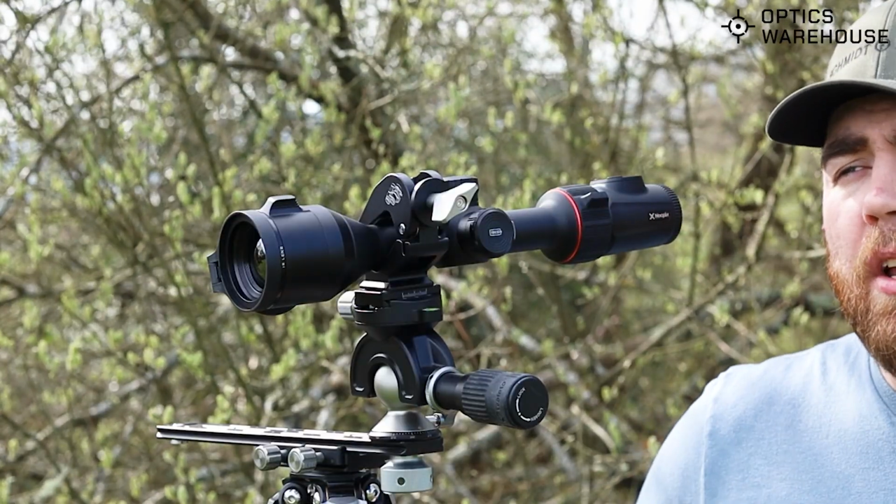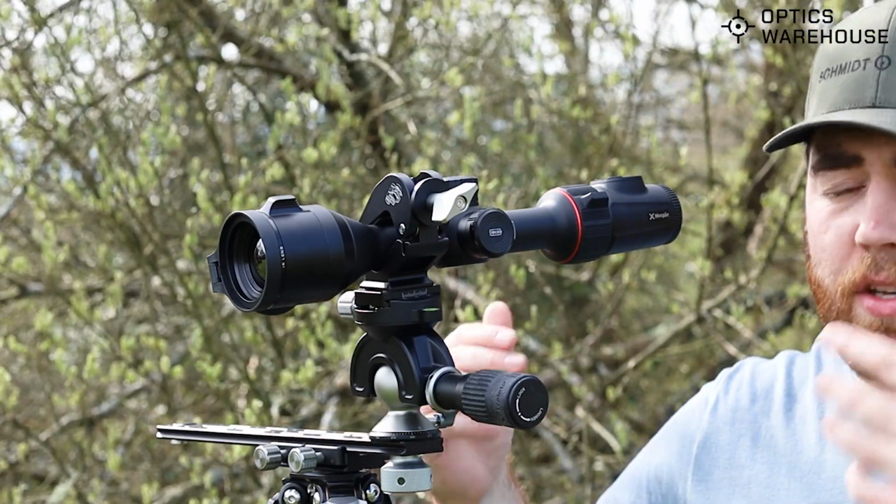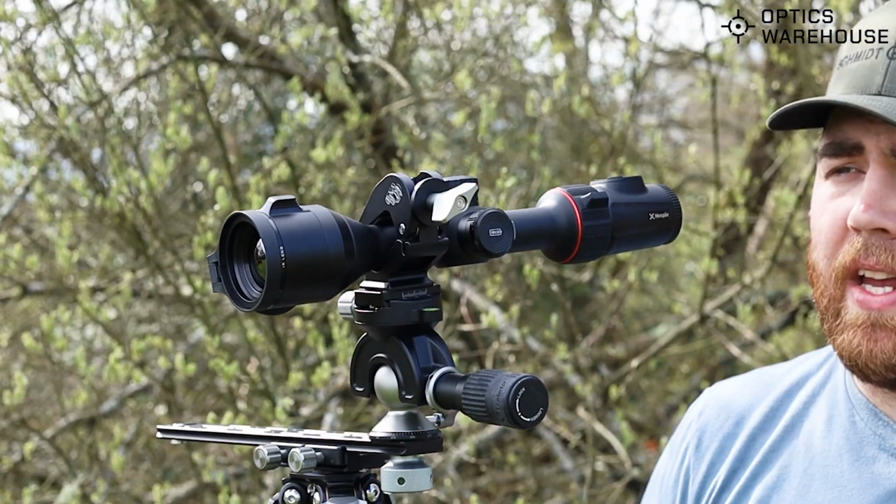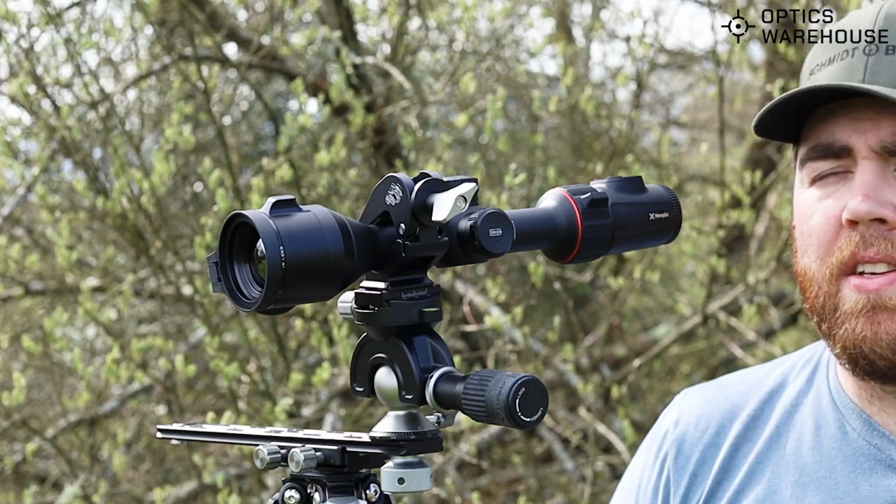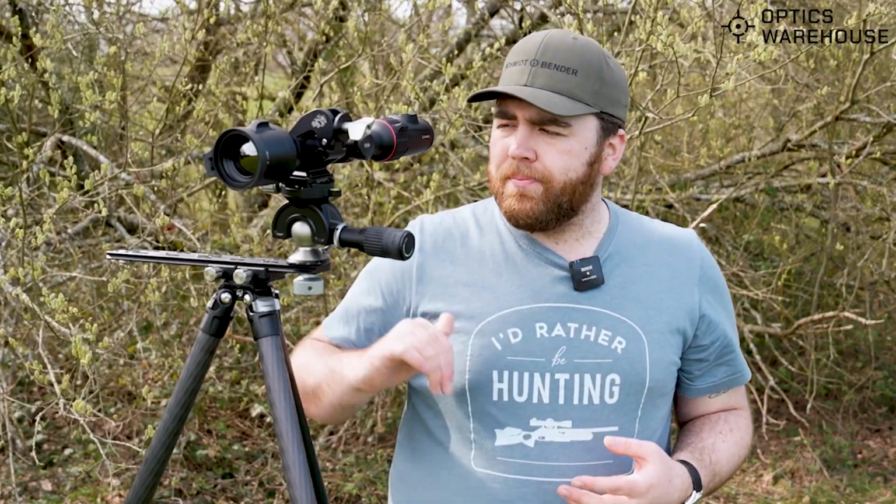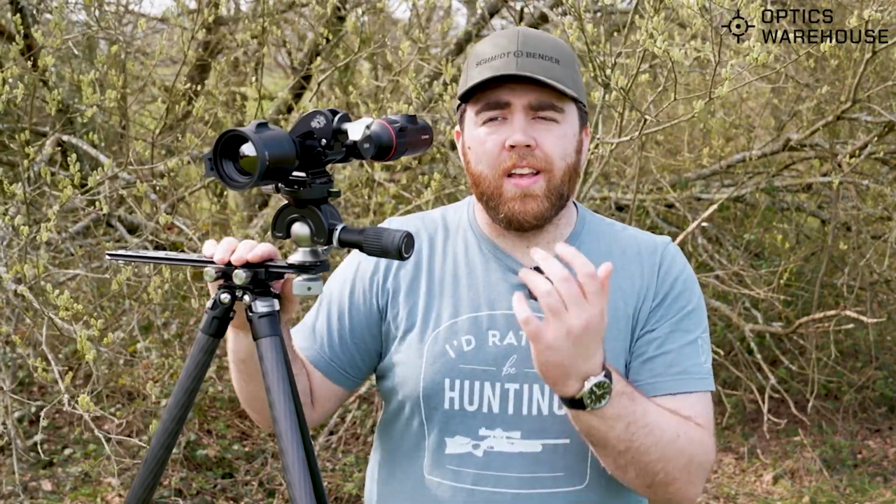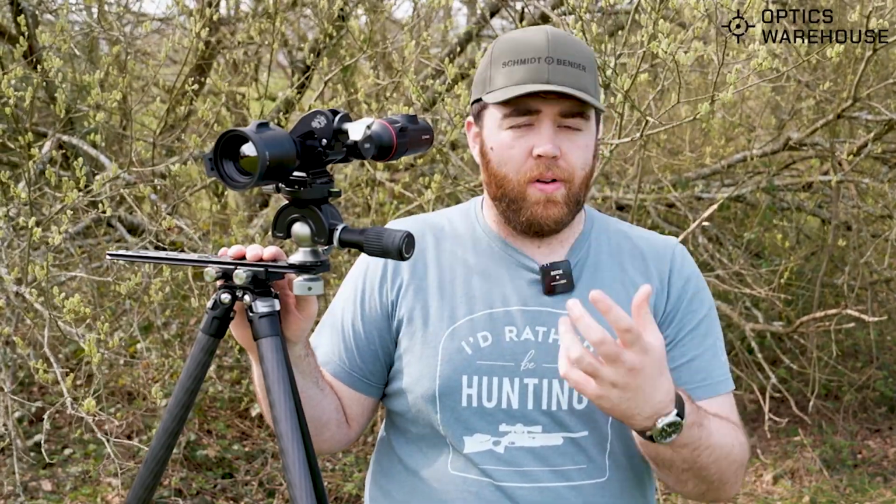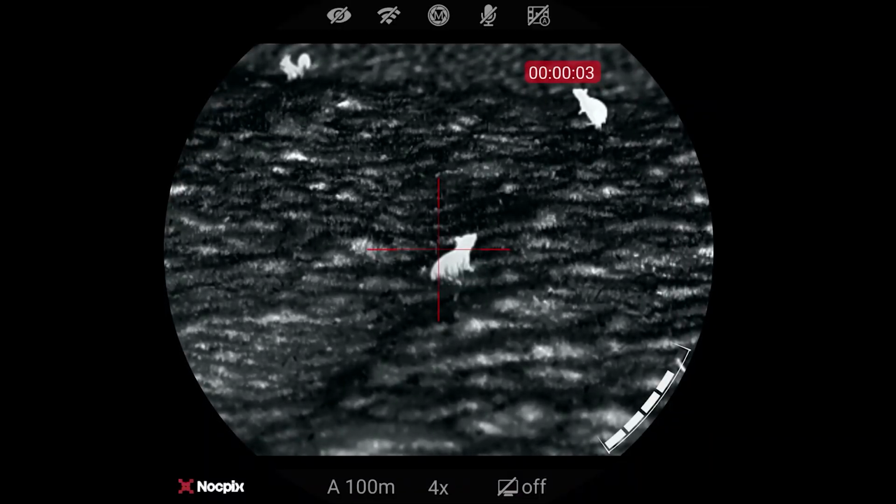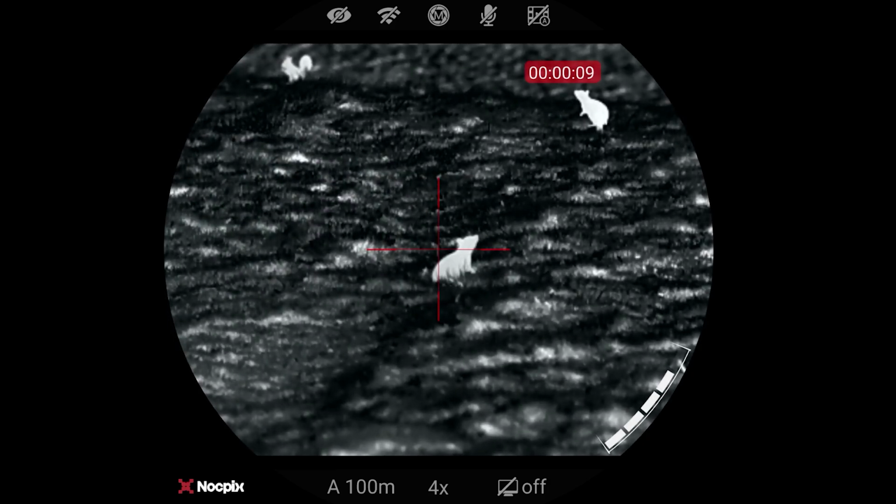So without further ado, I'm going to show you the footage through this, going to run it through our standard thermal test: the rat's in close, about 10 or so metres out, to our fallow buck about 200 yards away. I will go through its digital zoom, but I can't show you that ocular zoom. Right, so just recording there, there's our rat at 10 metres or so.